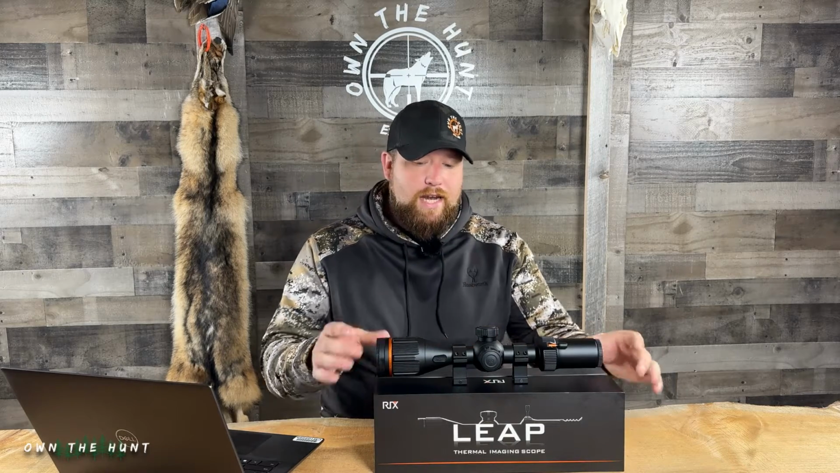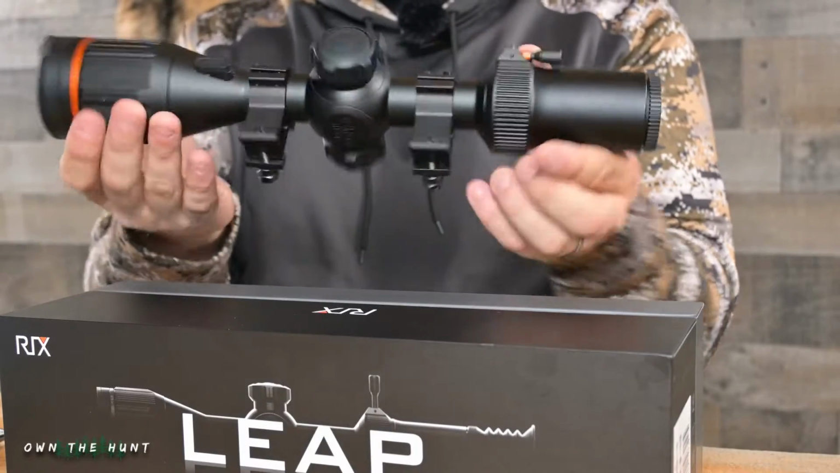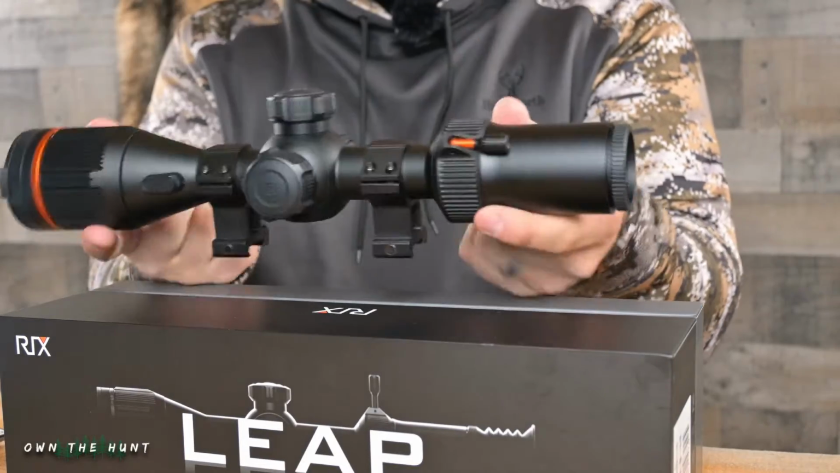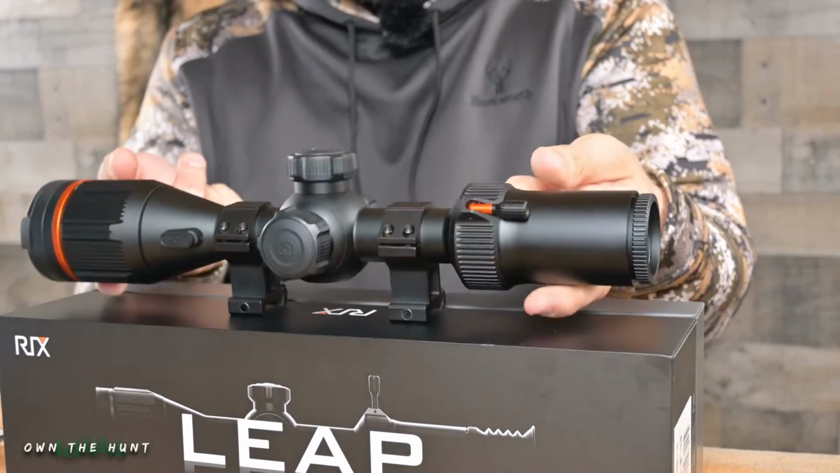This scope weighs 2.6 pounds. It is kind of a beast, all right? This thing is kind of hefty. It is definitely not compact. It is not lightweight, but it is what it is. It's right up there with all of the Pulsar Thermions as far as size and weight. It is featuring audio and video recording like I mentioned before, and so that's gonna do it on the specs, you guys.